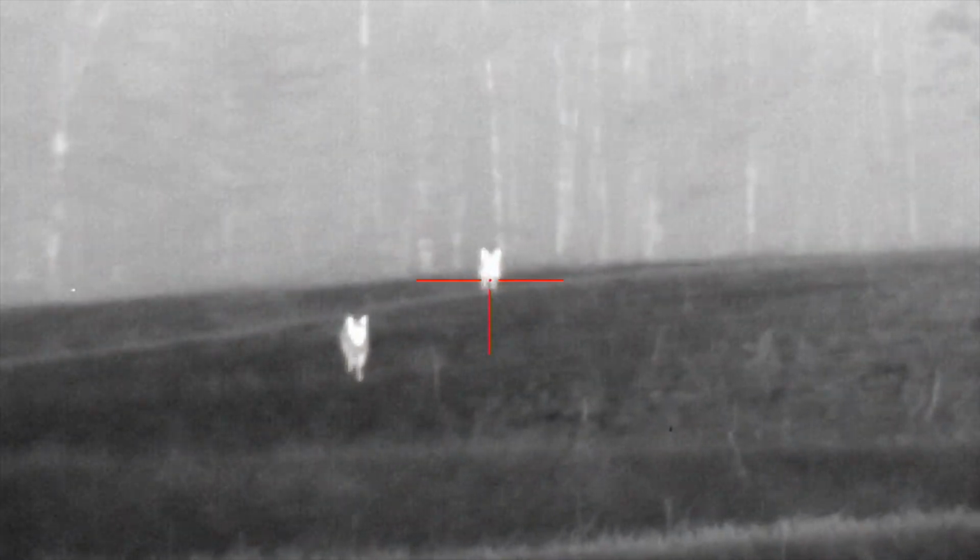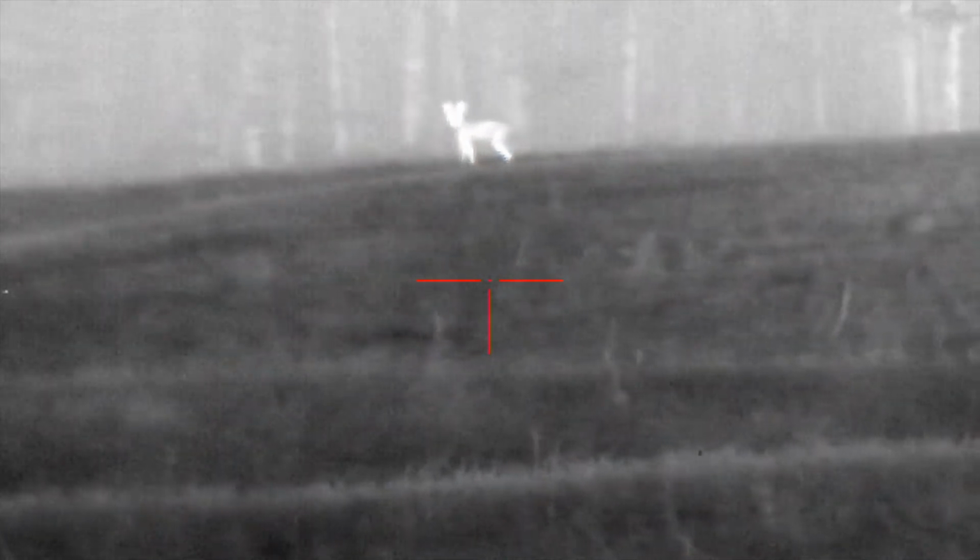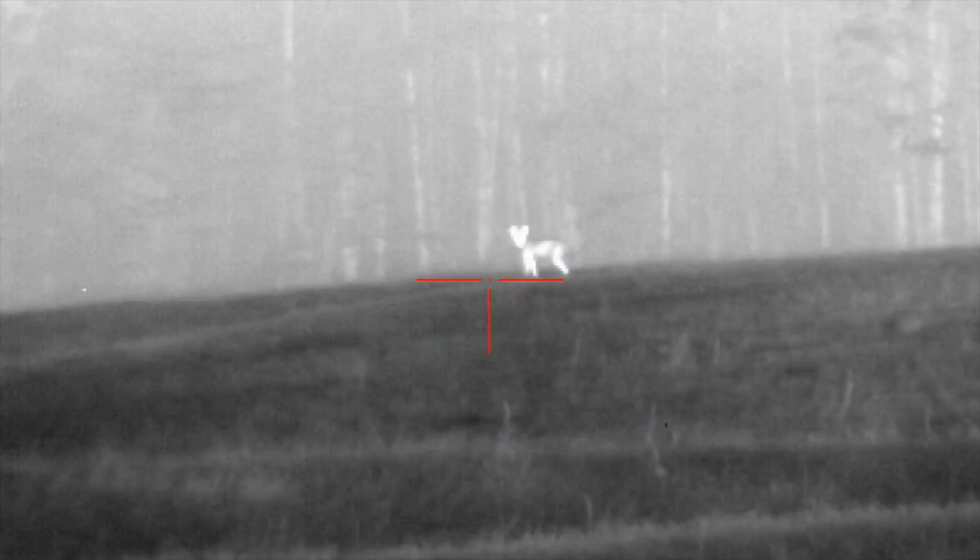You're on the one on the left. In the back. Shoot it first. Shoot yours. They're gone. They're gone. Whoop, whoop. Shoot.